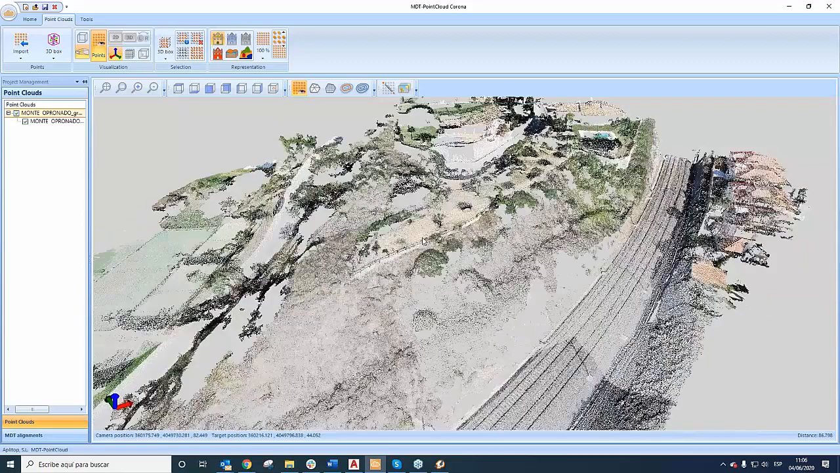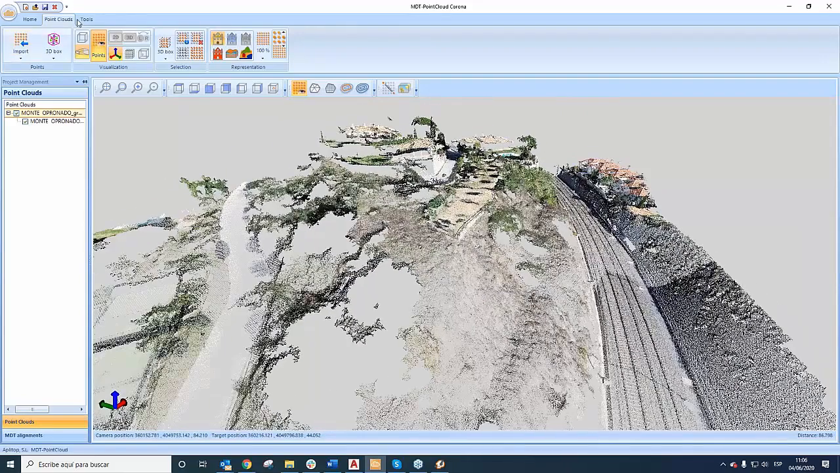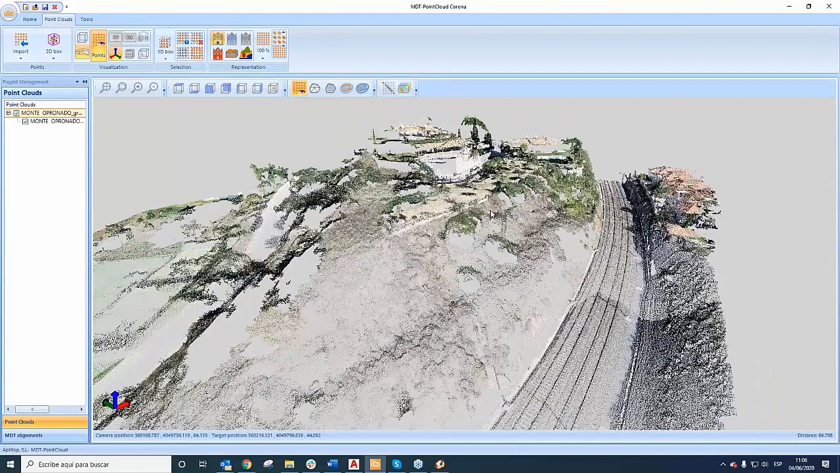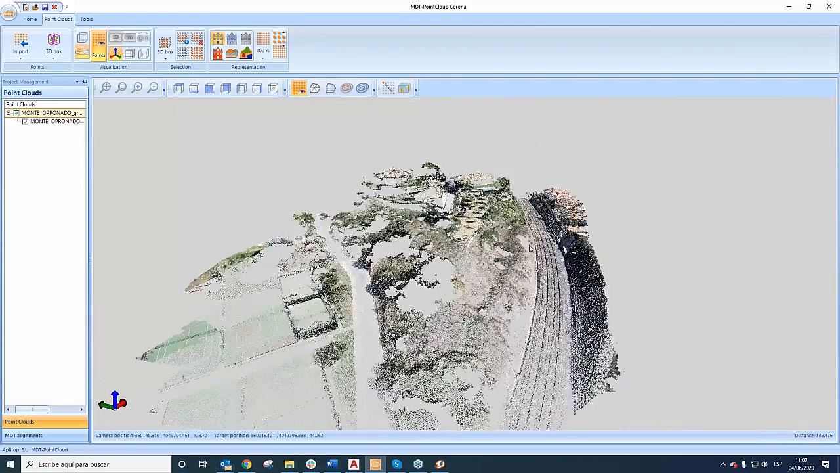Well, first of all, we are going to show how to organize the application. In this case, we have a little example on this area of work.